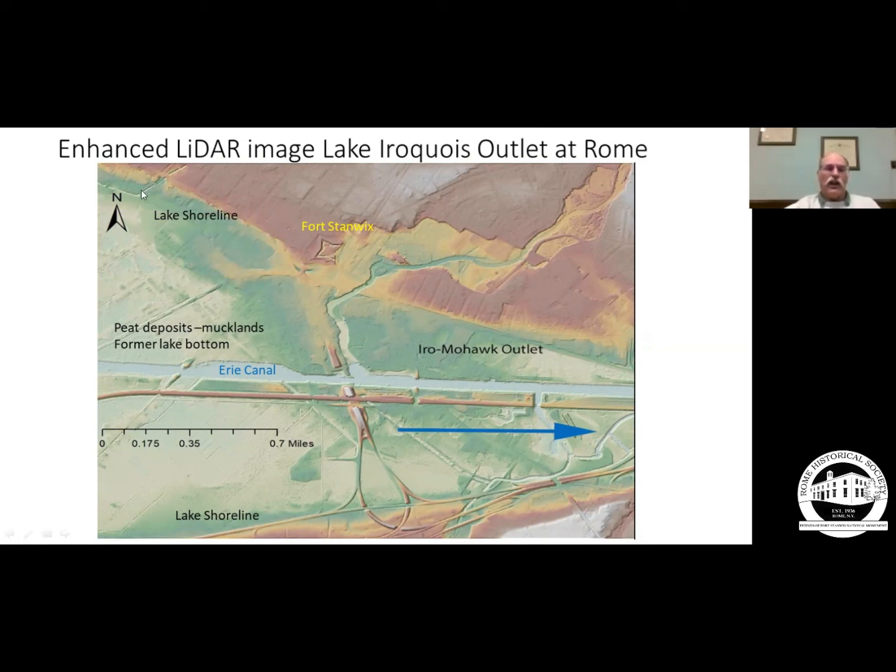And here is the channelized Wood Creek. And right in this area, right about here, is where the dividing line is between the Mohawk Drainage Basin and the Erie-Ontario Lowlands Drainage Basin.